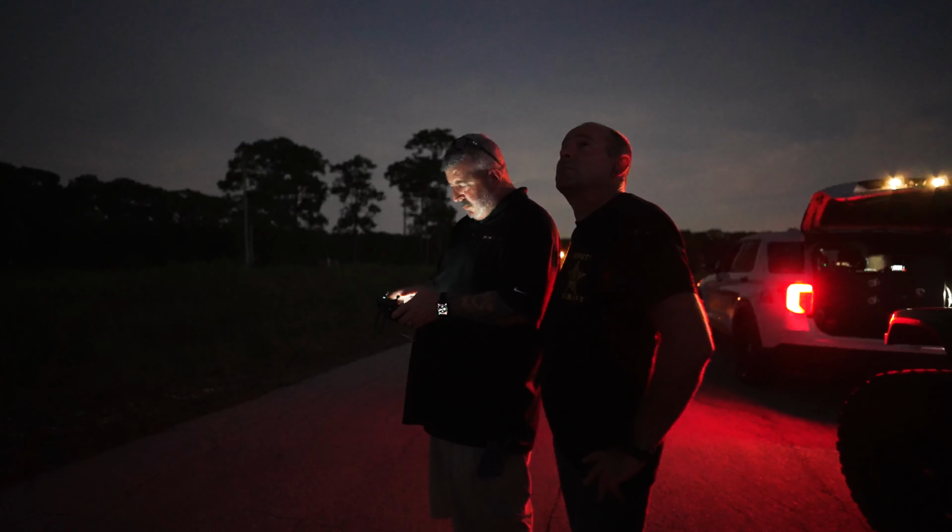And with this nighttime sensor, it's called Starlight. It's pretty incredible in these low light situations. So we're gonna do some demonstrations of this, and we'll also have some sample footage in the link in the description where you can download and check it out for yourself.